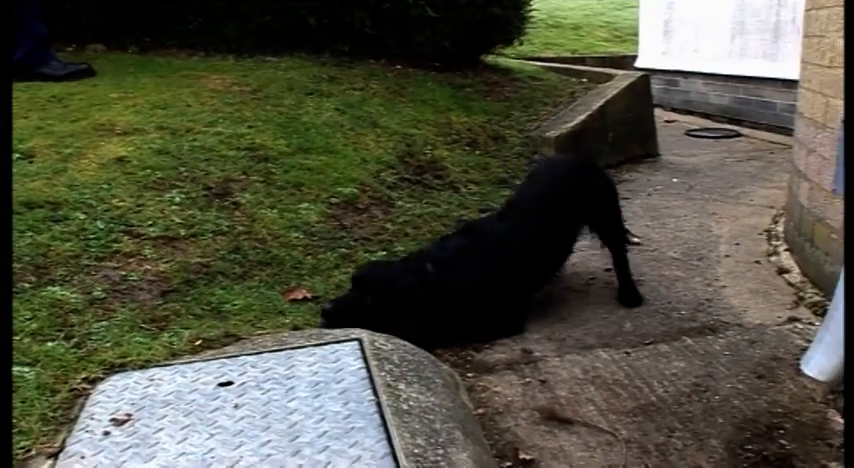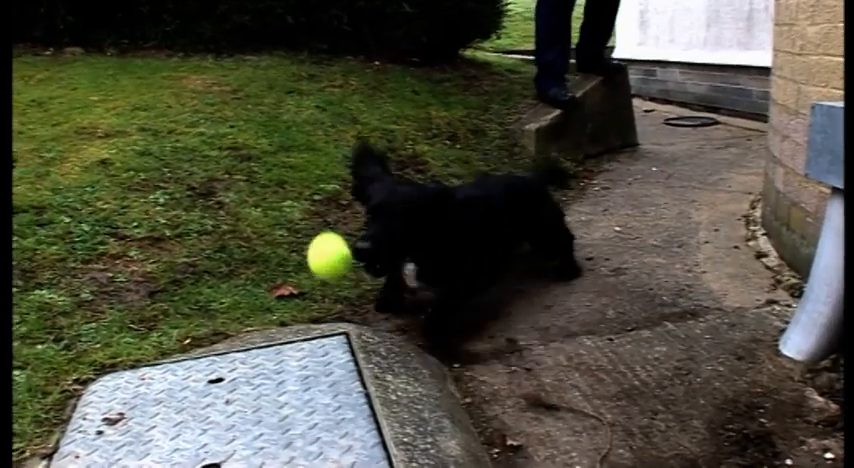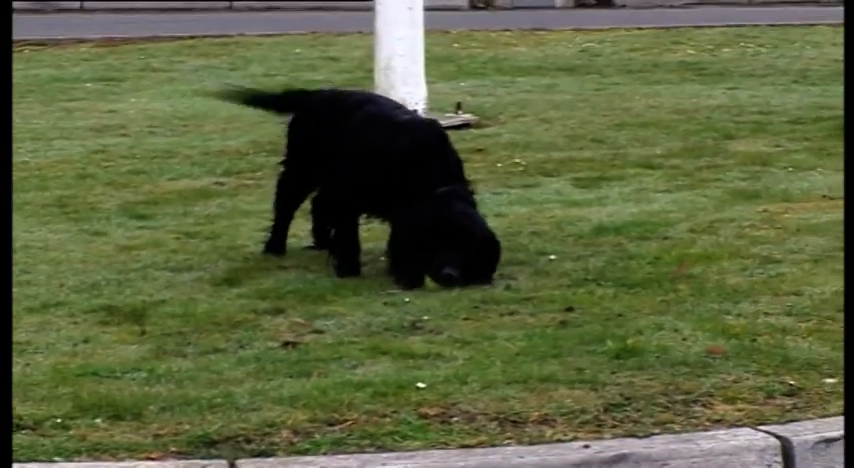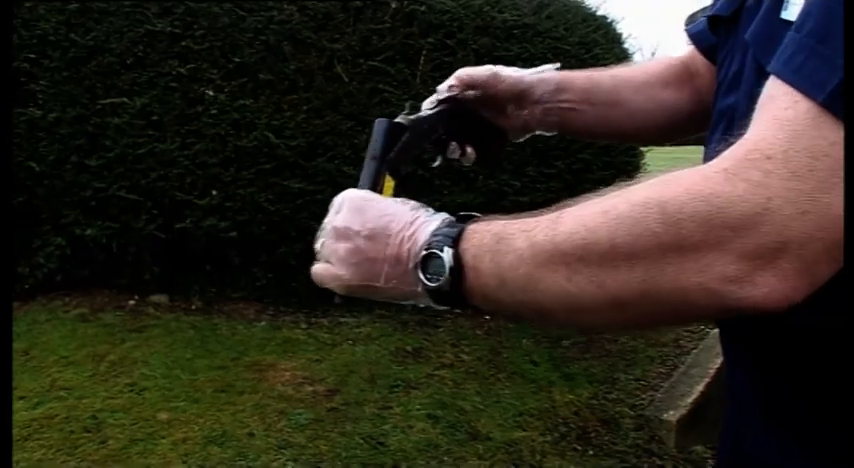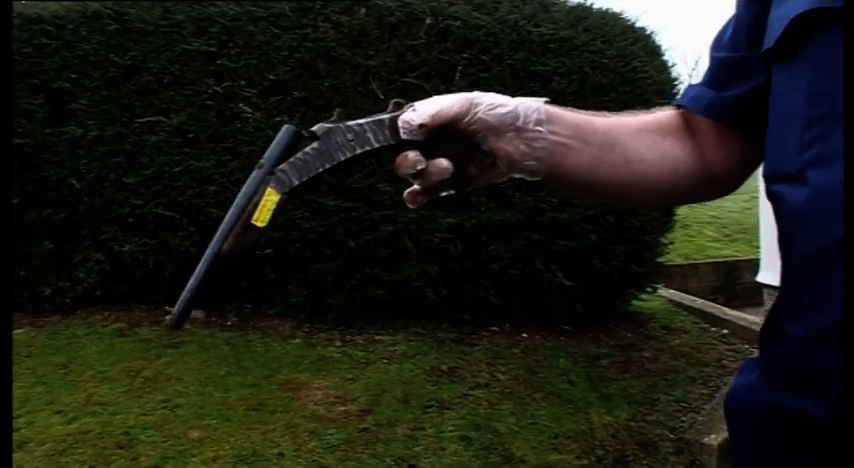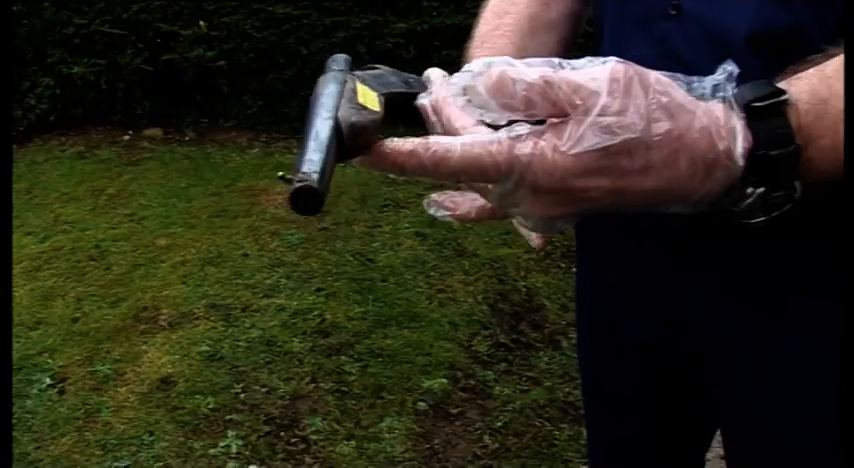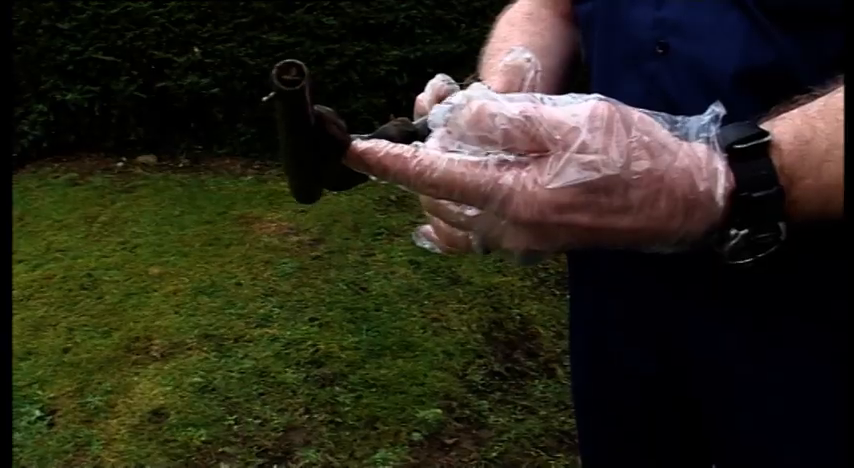What is it? You got something, have you? What you got? Oh, look at that lovely indication. Head down, that's perfect. Absolutely. Tail going mad. Yay! Good lad! Good boy. He's cleared all that hedge in like nanoseconds. That quick. And that's what the dog's been looking for. Single barrel 410 handy gun, it's called. Recently fired, and that's been in there now over an hour.